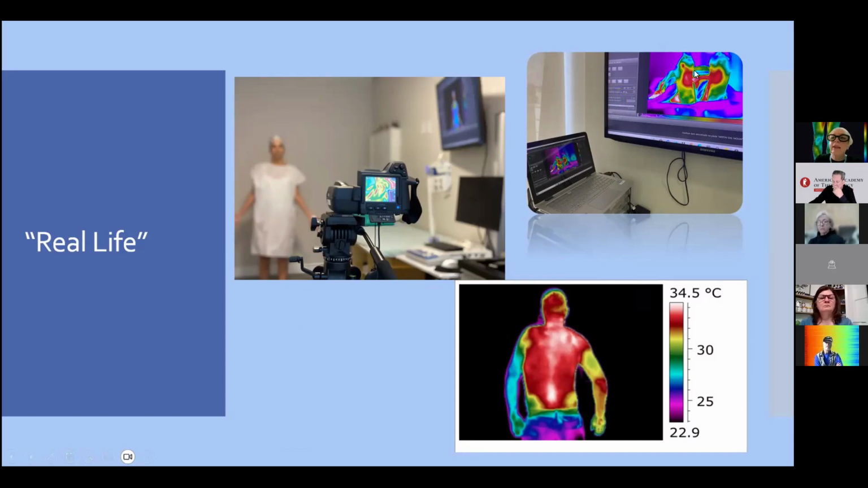And we have a screen for patient observation. It's very important for the patient to look at this in real time, because it's more comfortable for this person to see the image at the same time as the doctor.